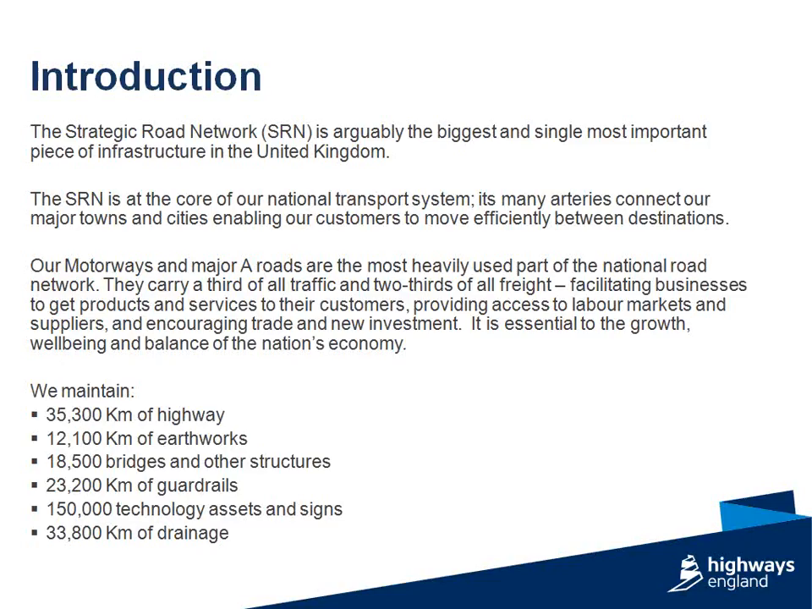At the moment we have something like 35,000 kilometres, so something like about 28,000 miles of highways. We've got about 12,000 kilometres of earthworks, so that's about 9,000 miles, something like 18,000 bridges and other types of structures. Obviously we have an enormous amount of guardrail and safety fencing, something close to 20,000 miles worth, 150,000 technology assets, and an enormous number of drainage and grey water assets.